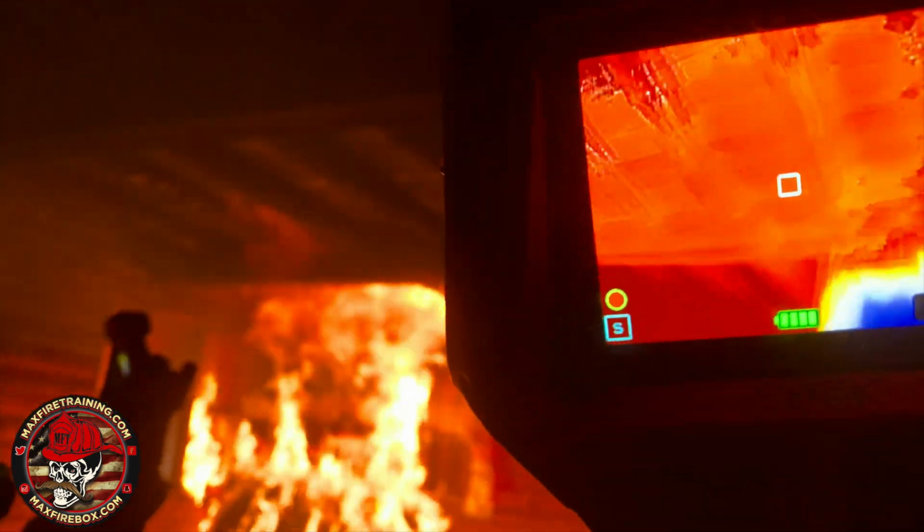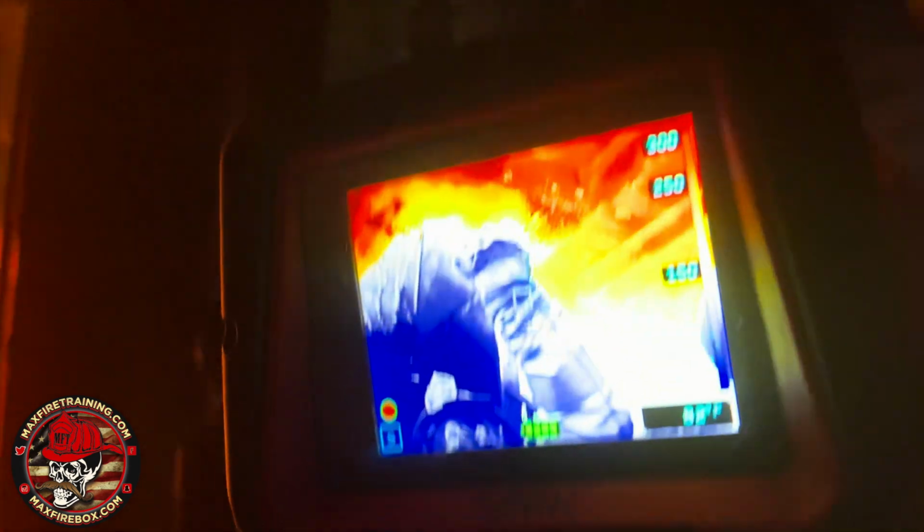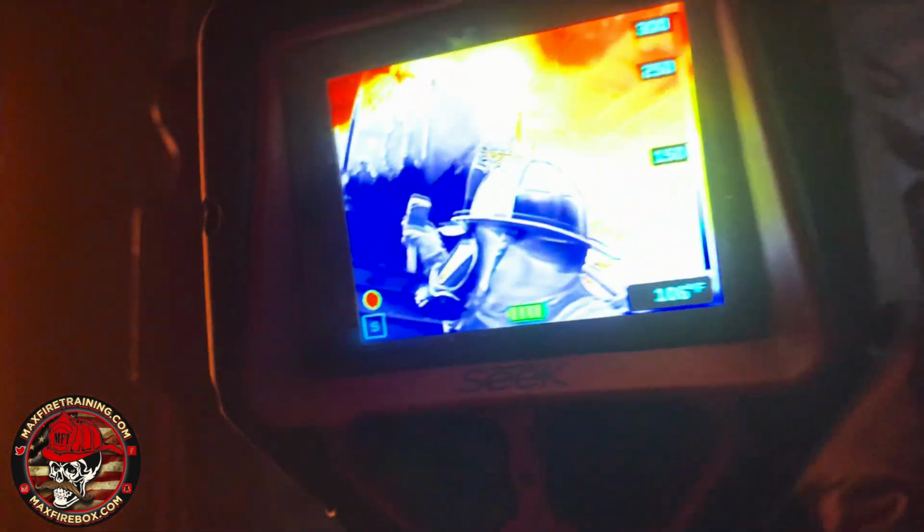Can everybody see the gray convection currents coming back towards you here? And where are they going? See how they're going upstairs? They're going up that staircase, correct? Yep. Please pay attention to that going upstairs.